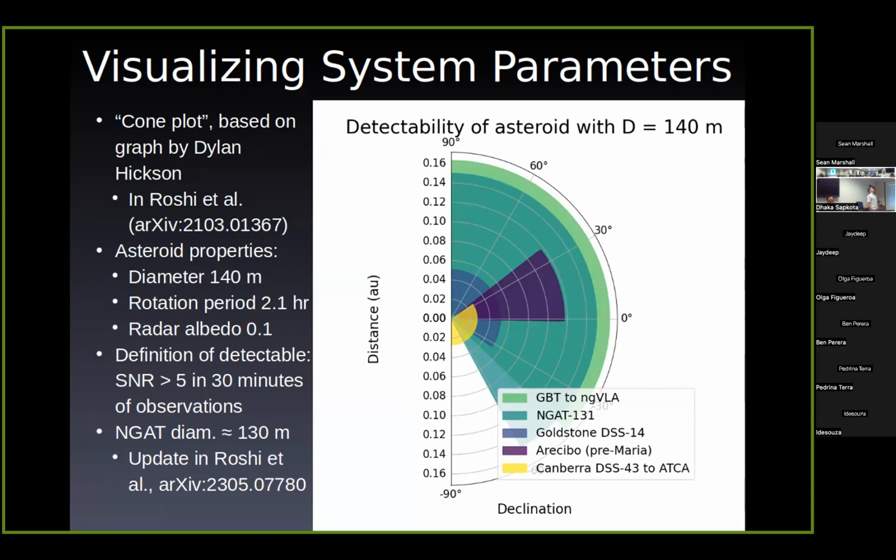After pondering this for a while, the best visualization we have for illustrating your reach into space, or how many asteroids you can detect, is to pick an asteroid. Here I picked the standard 140 meters in size, with the average rotation period, 2 hours, right near the spin barrier, and radar albedo of 0.1, 10% being typical. Then we show in what region of space, with declination along the polar axis and distance along the radial axis, different shading marks regions of the sky where different facilities would be able to detect this particular asteroid.